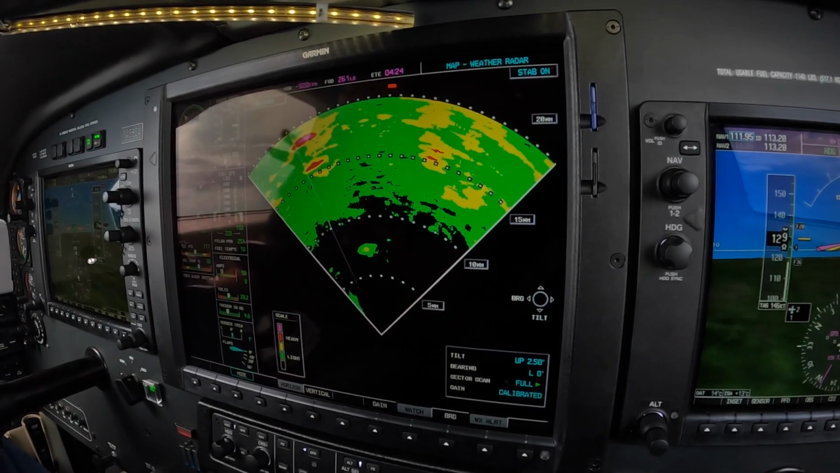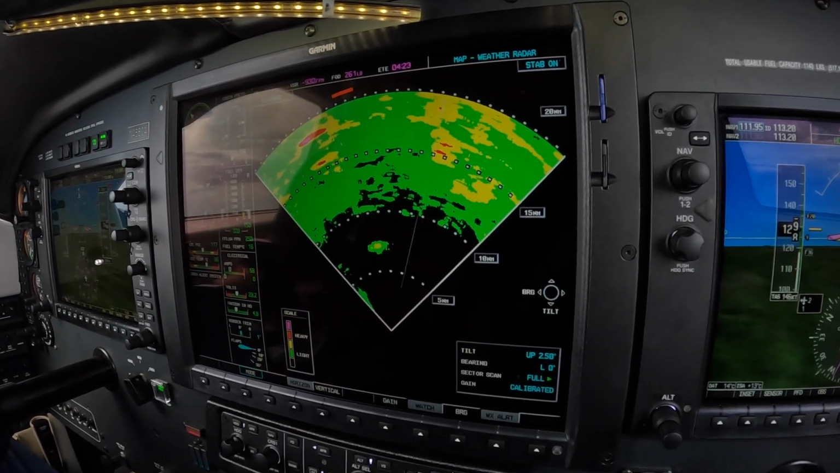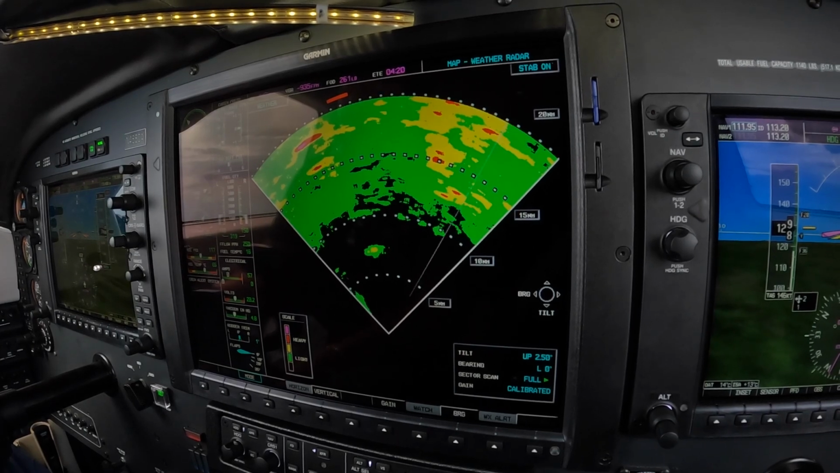Yeah, it's not too bad. You might just skim the side. I mean, it's going to be a little bumpy.